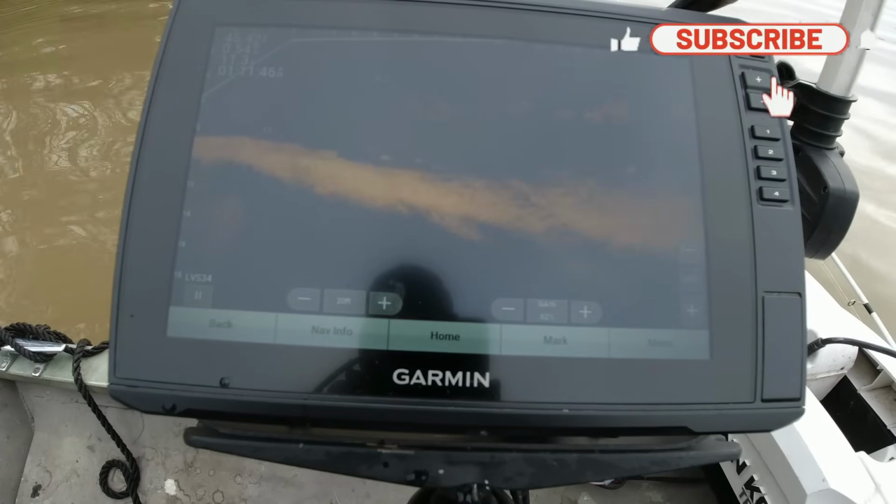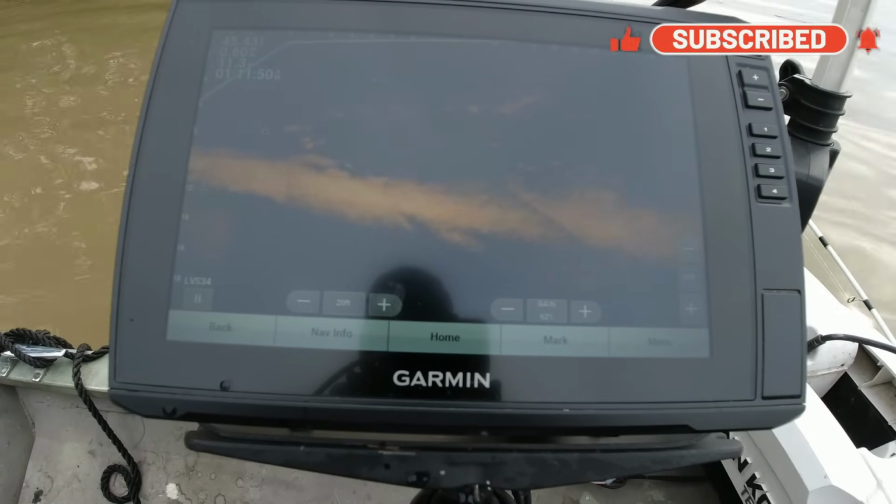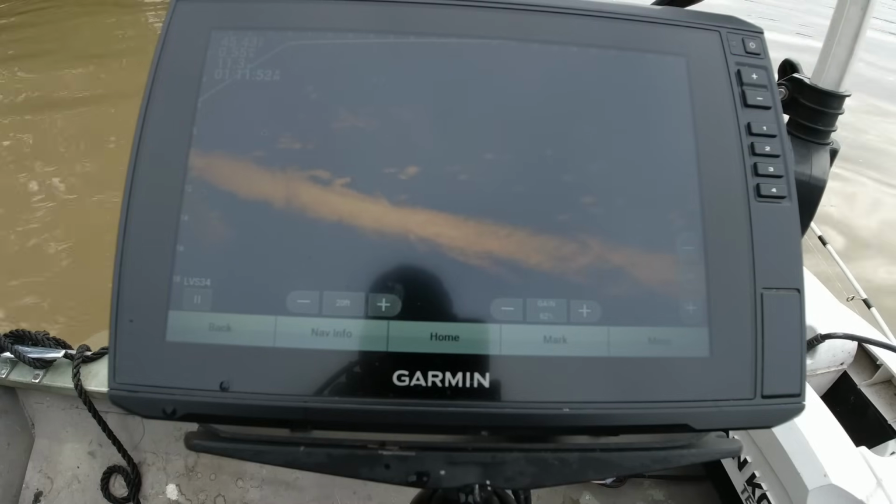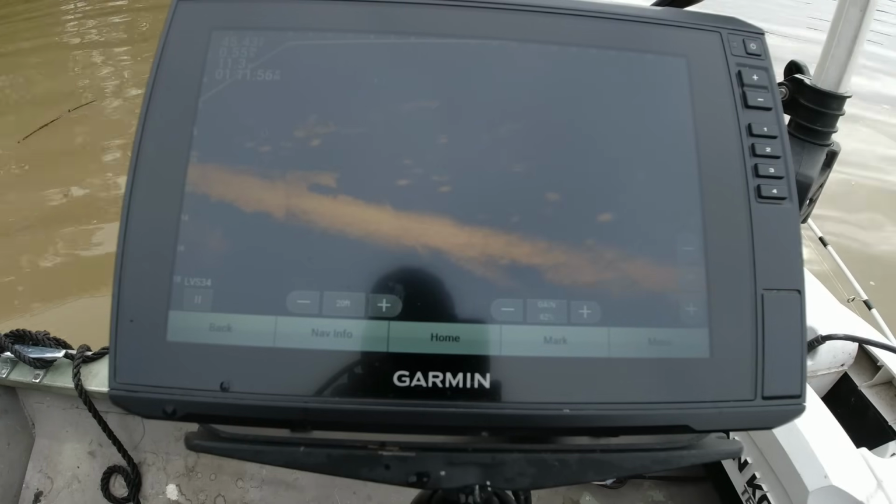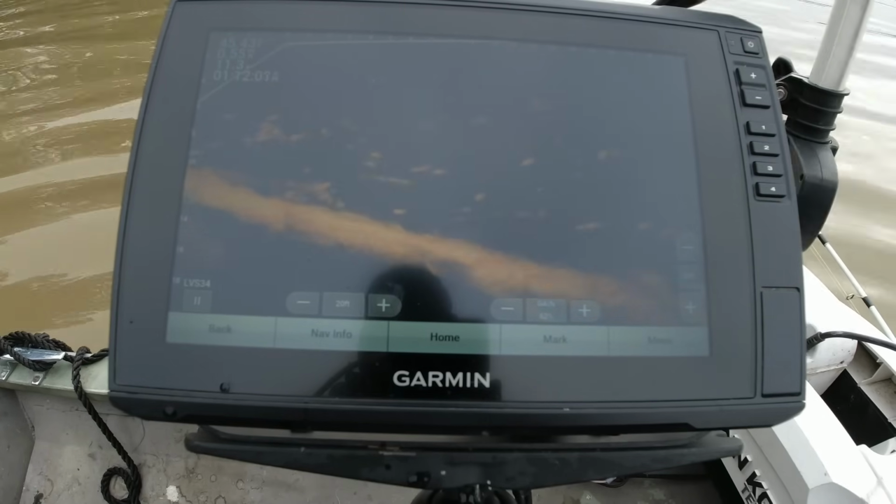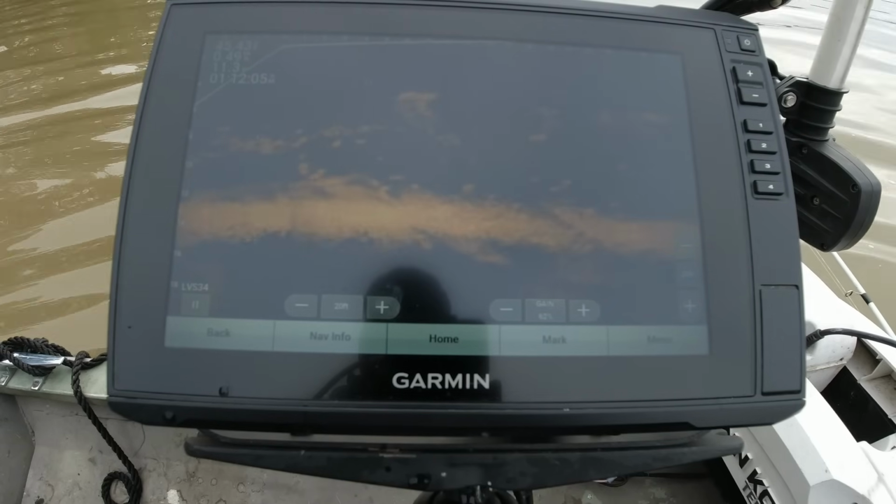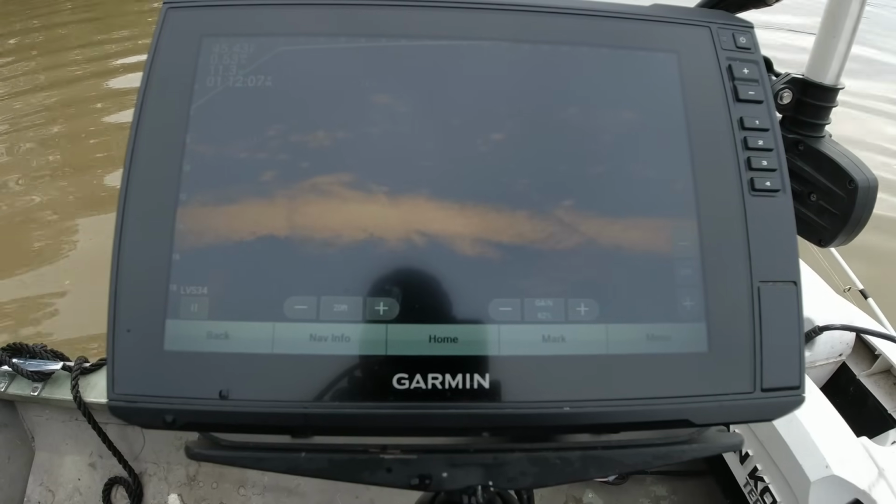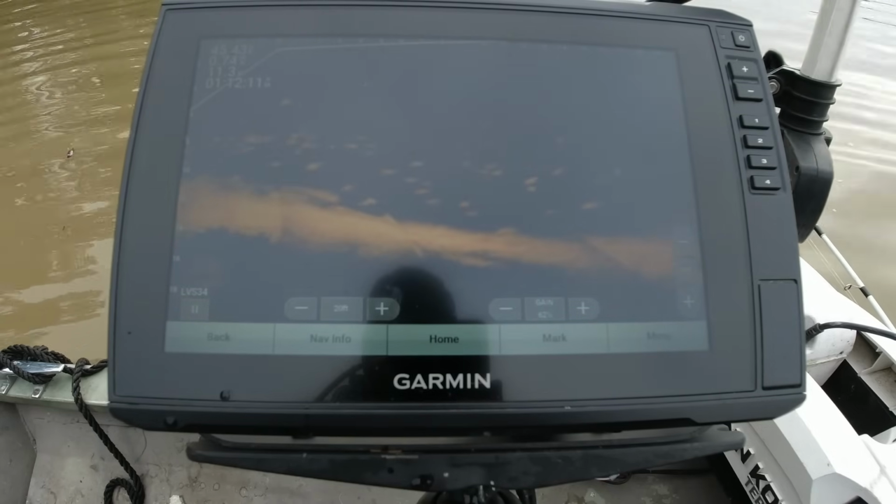Coming out here scanning, looking around till you find what you're looking for. And I'm taking into consideration not only structure, but possibly fish just sitting on the bottom, fish suspended. And all that you see in the water column right there is probably white bass, small crappie, yellow bass, catfish, shad. It's just a mix of small fish.